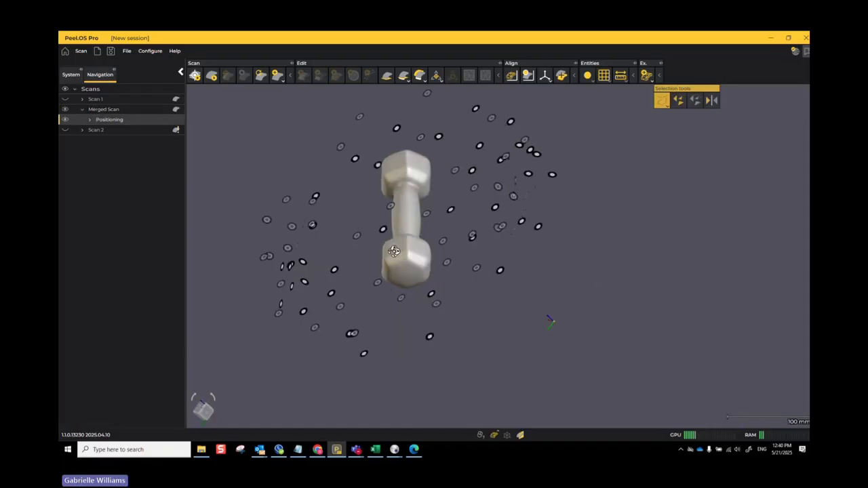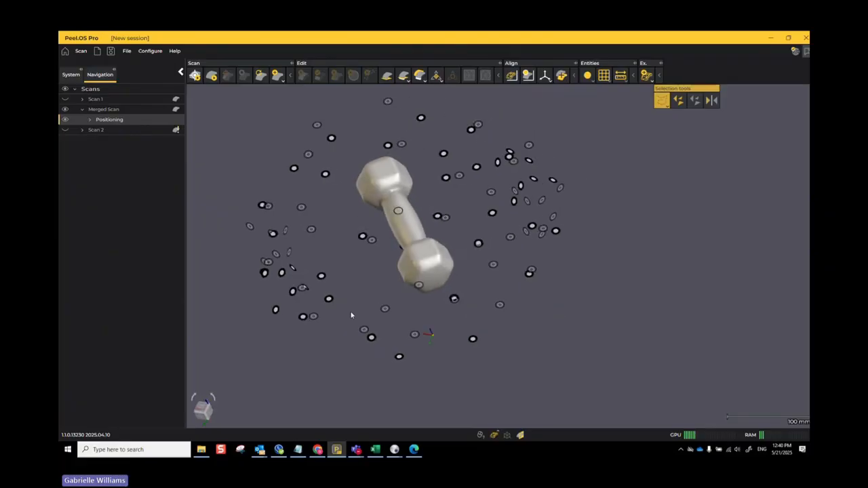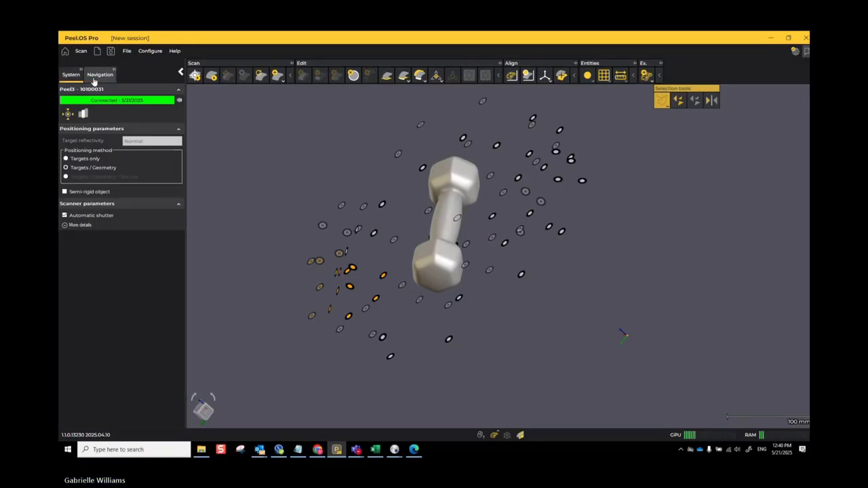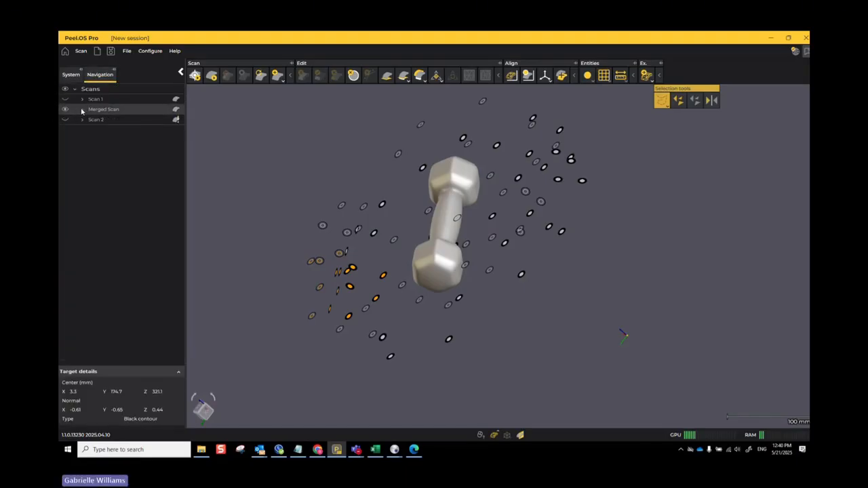Now, let's say that you had put some targets. If you ever want to delete some targets, you can just click on the word positioning here. You'll see all your targets here. And then if you wanted to delete just some of your targets, this might come up in the future, then you have a few selection tools and you can just highlight whatever you want to get rid of. And then you can hit delete on your keyboard or up here. Just so you guys know, that might come in handy someday. Okay, so let's go back to our merge scan.